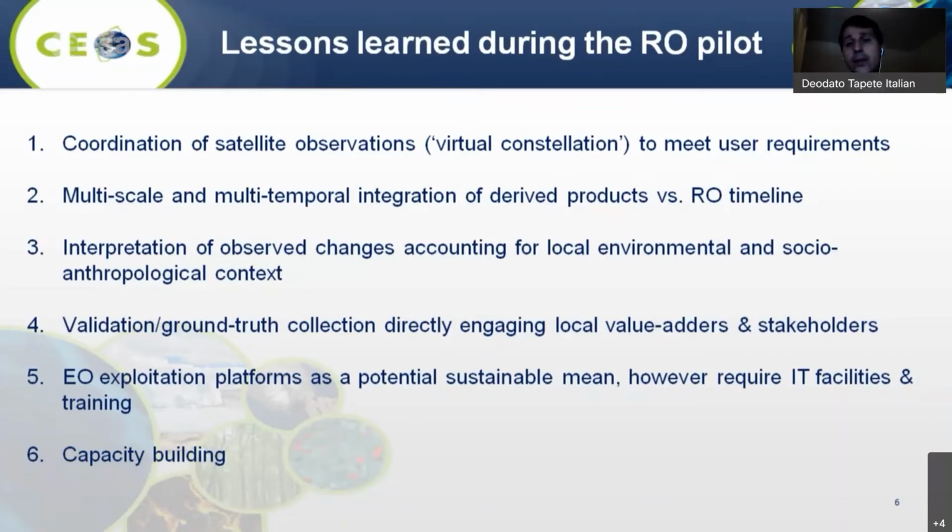The second point, when you use different satellite observations collected with different technical parameters, basically you are called to implement a multi-scale and multi-temporal integration of the products that you can derive from these different satellite observations.